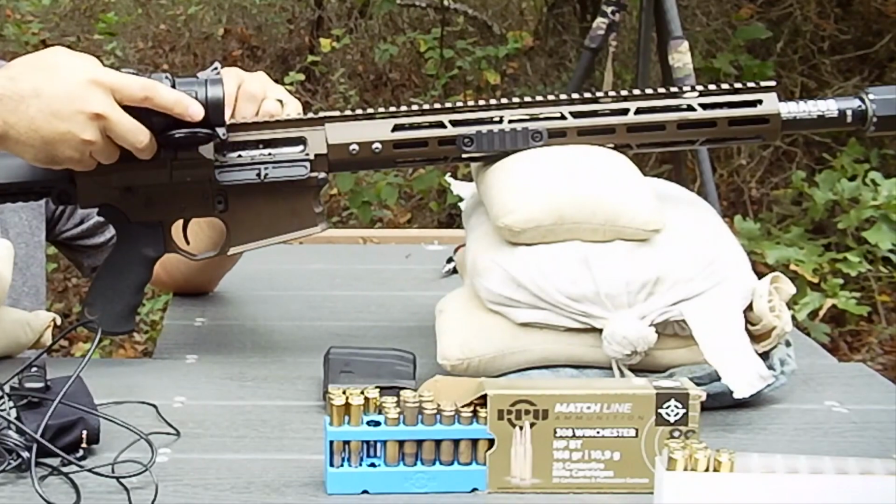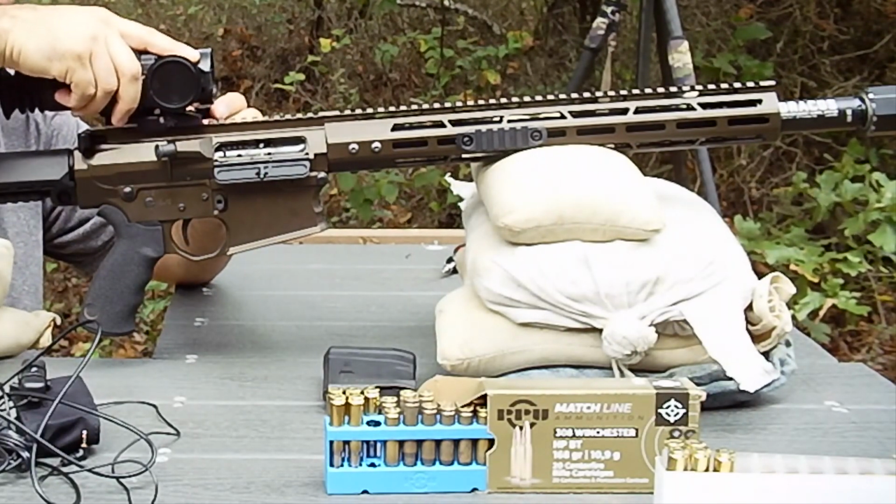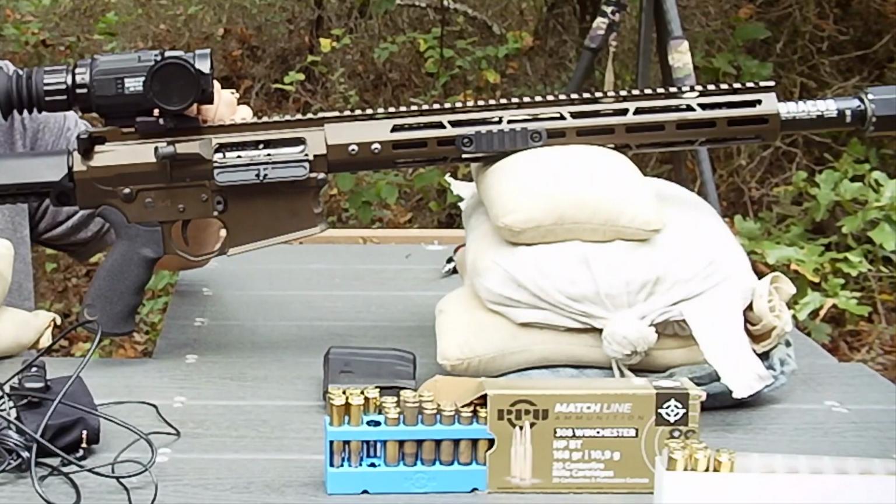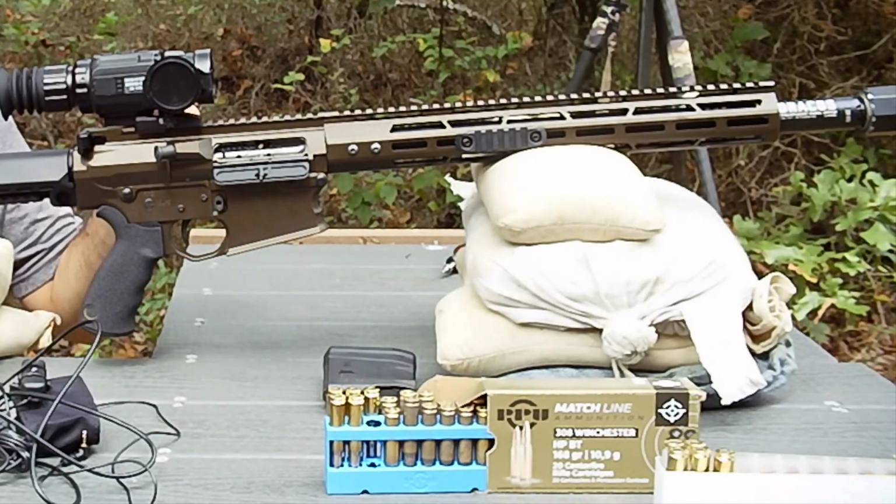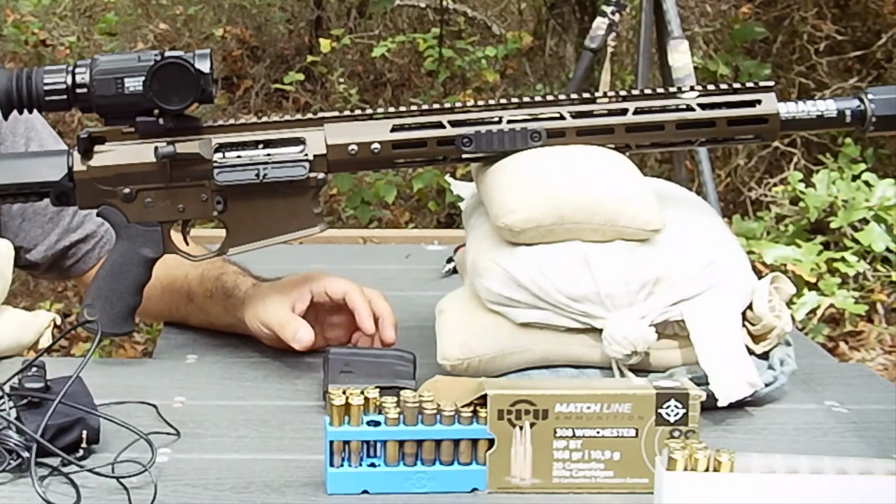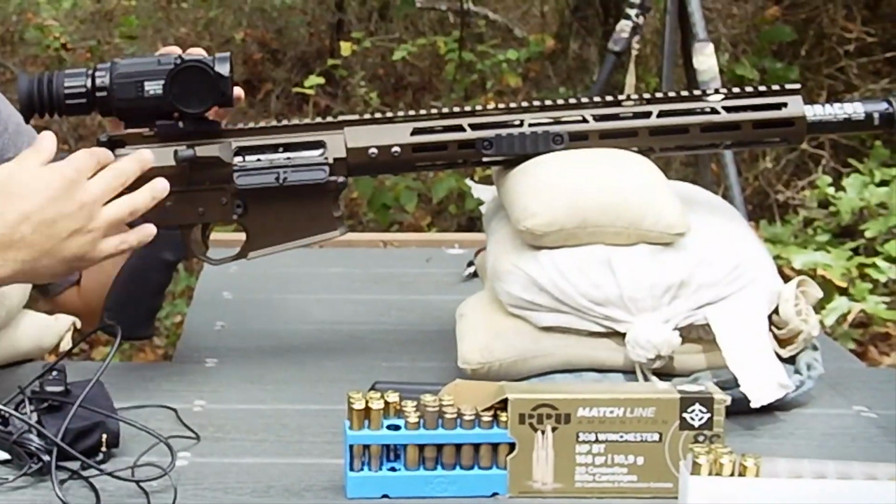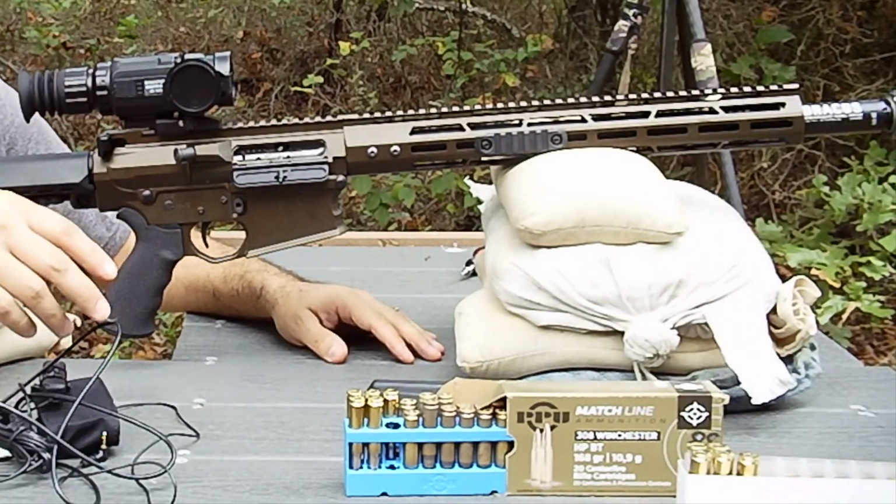1, 2, 3, 4, go into the 4th rail slot. Nothing extravagant on the torque. I had pre-fitted that earlier, so it should be pretty close. Alright, so obviously you can go and hunt in this configuration. You won't be able to record any video, but everything will function otherwise.